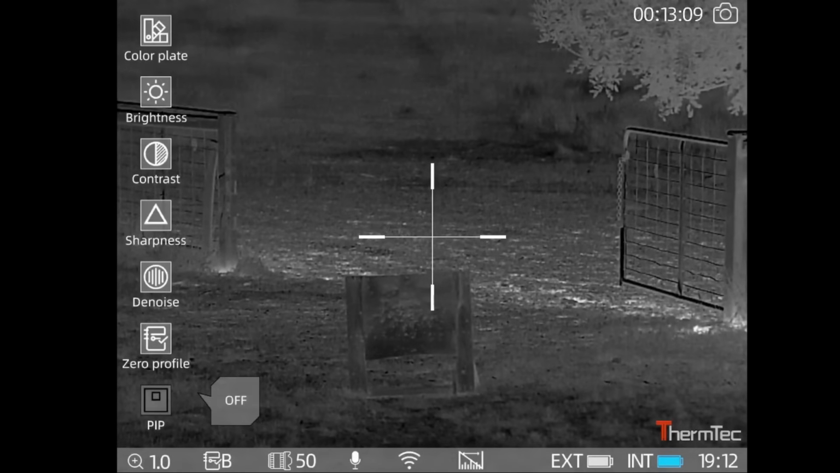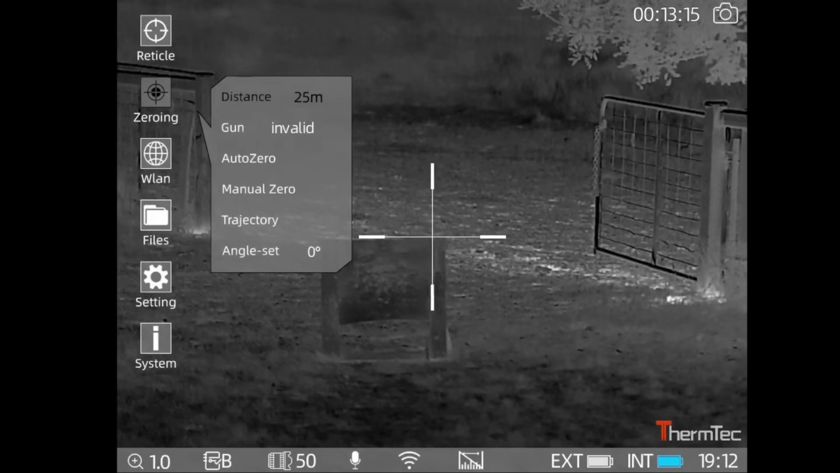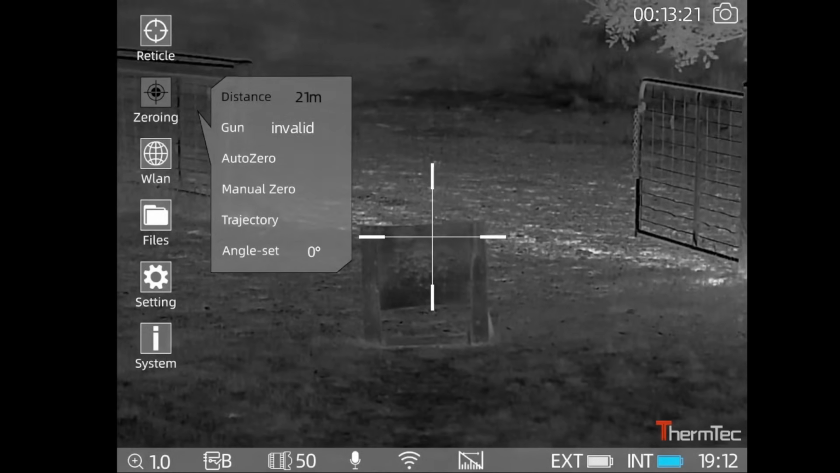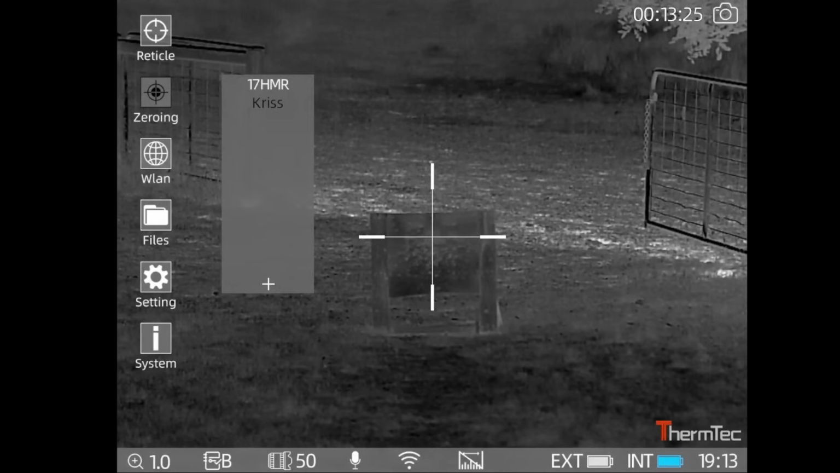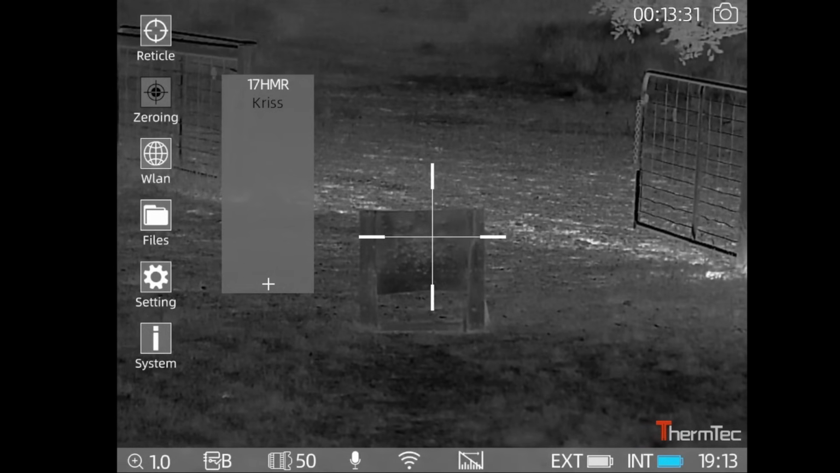Okay, then we got zeroing profile, so you're going to change that distance to, what was it, 21 meters I think it was, where I got my target. Now here you got your gun. I'm going to select Kriss, select that one, get out of there.